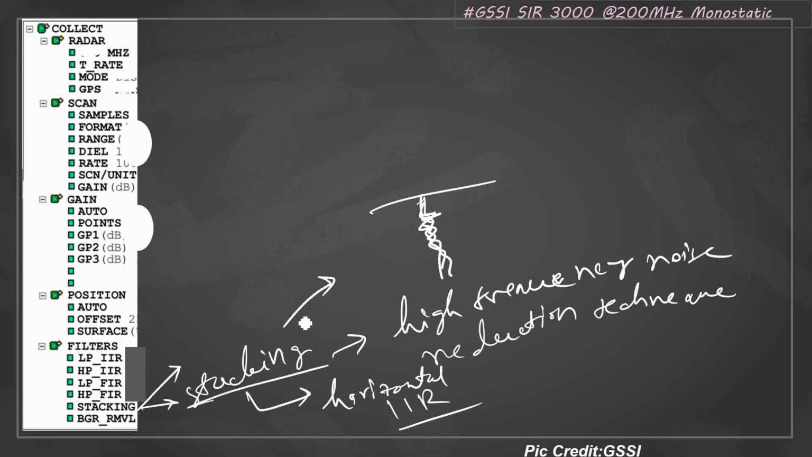Now this stacking you can use either 32 or 64, depending. If you are using 32, it will take less time to survey a particular area. If you are using 64, it will take much more time. The concept is very easy, and I suggest going for 64. Why?